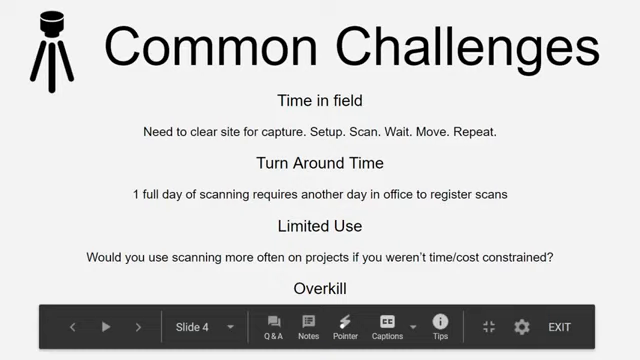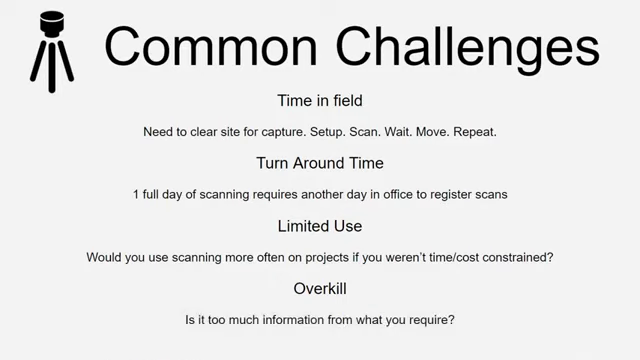Terrestrial scanning can sometimes be faster than handheld measurements, but it still requires a tripod to set it up, press scan, wait for it to happen, move it, and repeat that process over and over again. So it can be a slower process when you're working on a large scale. Another aspect is turnaround time, because the tripod scans have to be registered together. Each individual scan then has to be registered back in the office, which often requires a lot of office time.